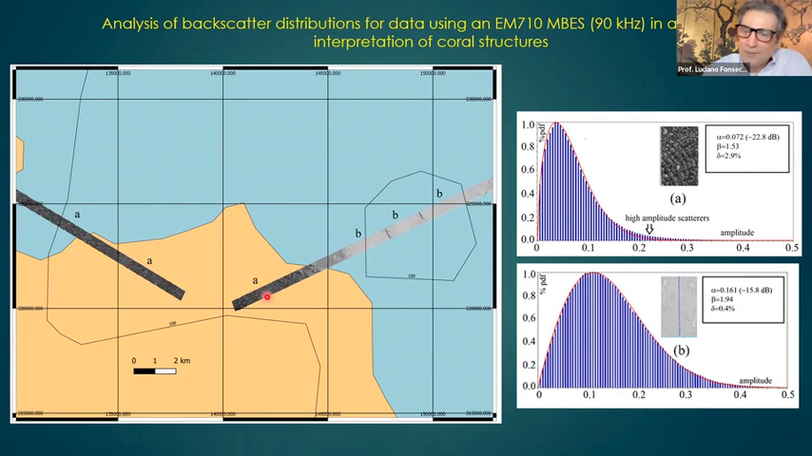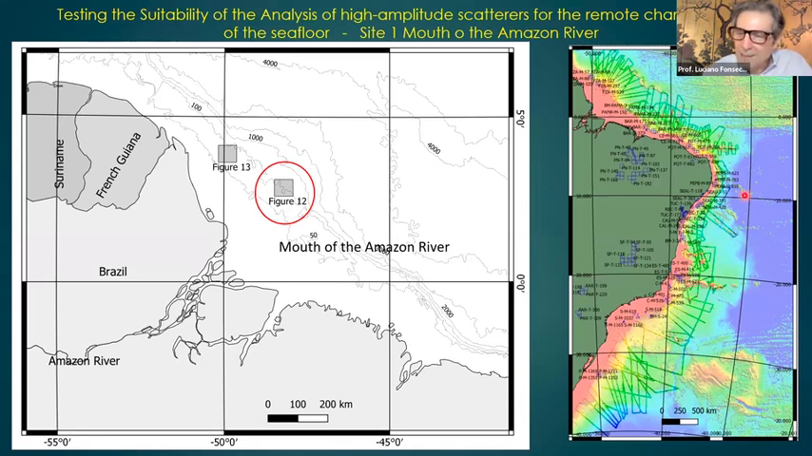For us, this was fantastic because I could run the simple algorithm in the whole area here, the whole Brazilian coast, and get a first map of maybe there's coral here, there's not, just by mapping the beta parameter along track.